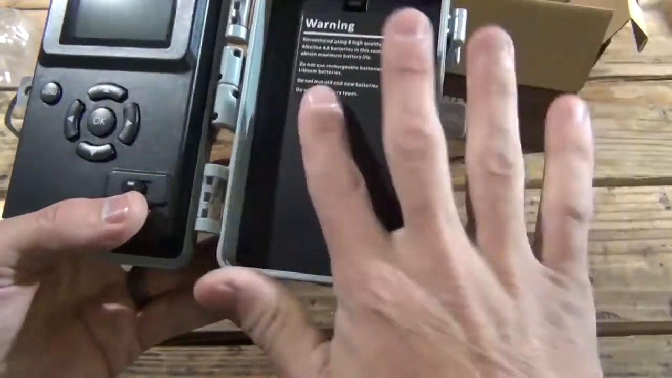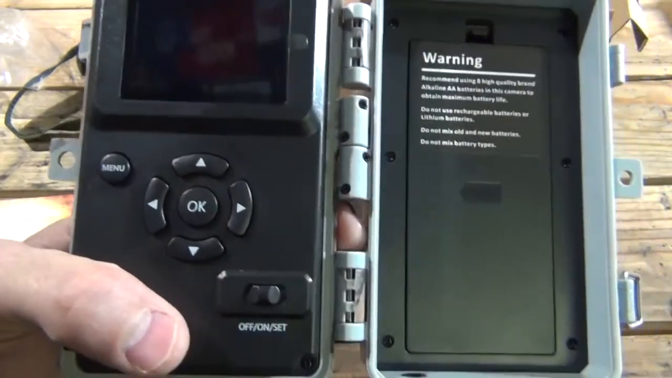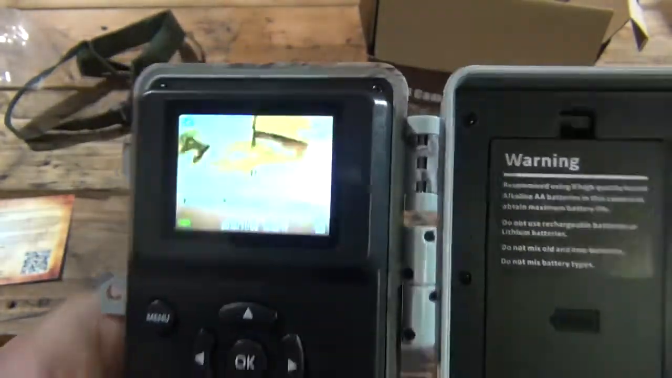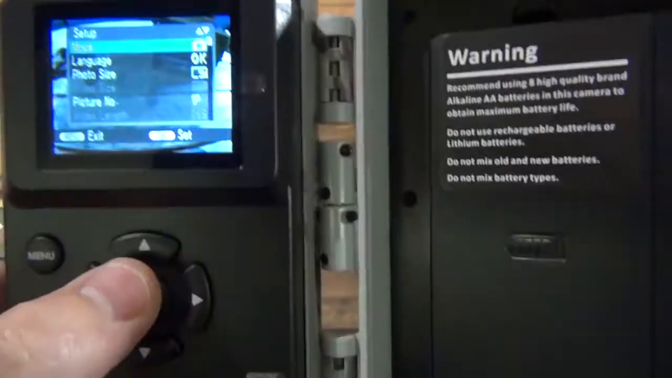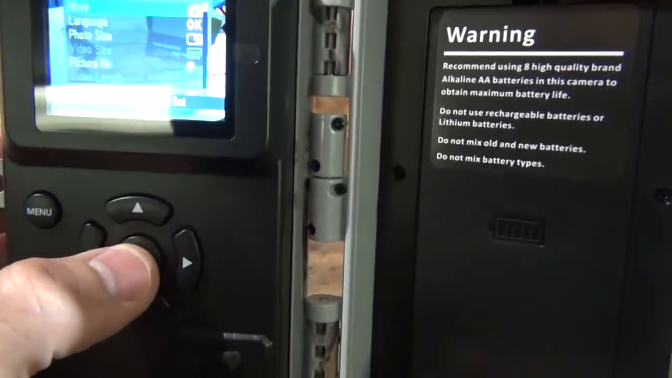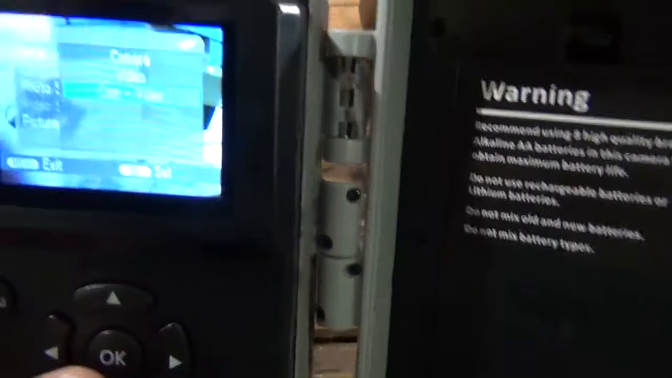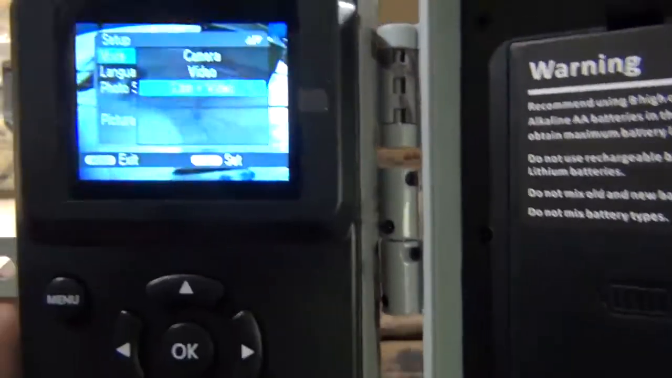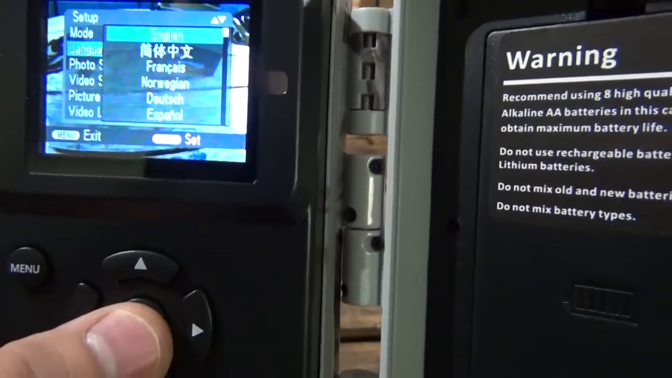Okay, so we have 8 batteries installed. Let's go ahead and turn this baby on, and let's take a look at the screen here. Welcome. So first thing I want to look at is I want to look at the menu. So right now it says mode, we have pictures. Now if I click that, we'll do camera and video. So you can choose camera or video, or camera and video. So we'll do that. And the language, let's check the language is English.